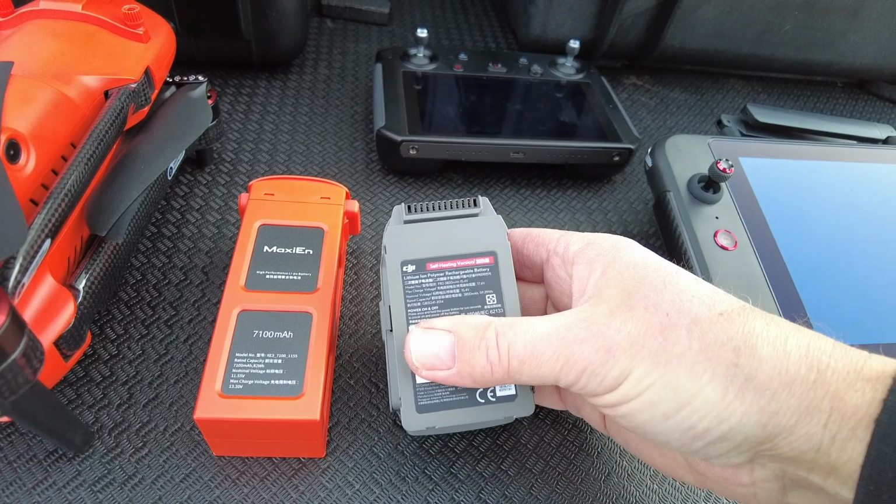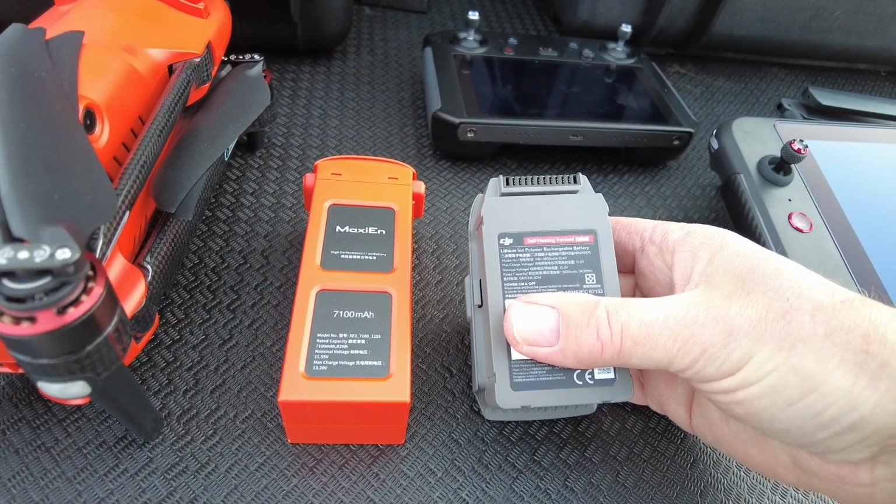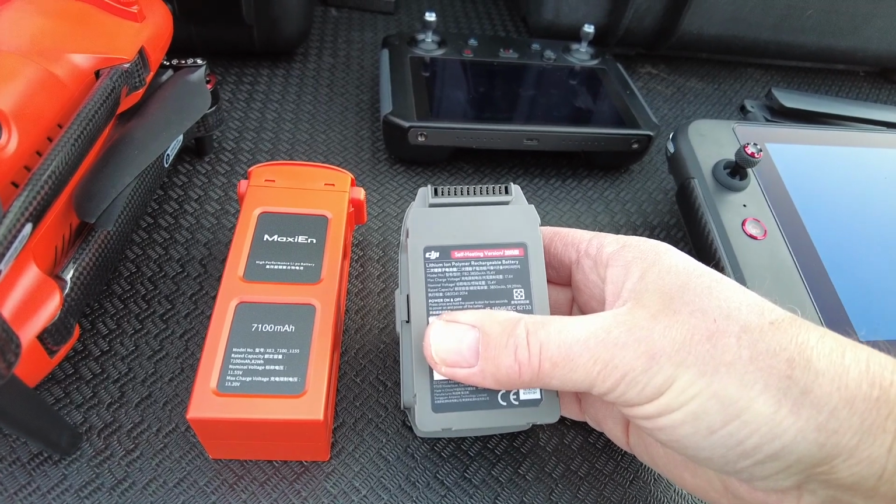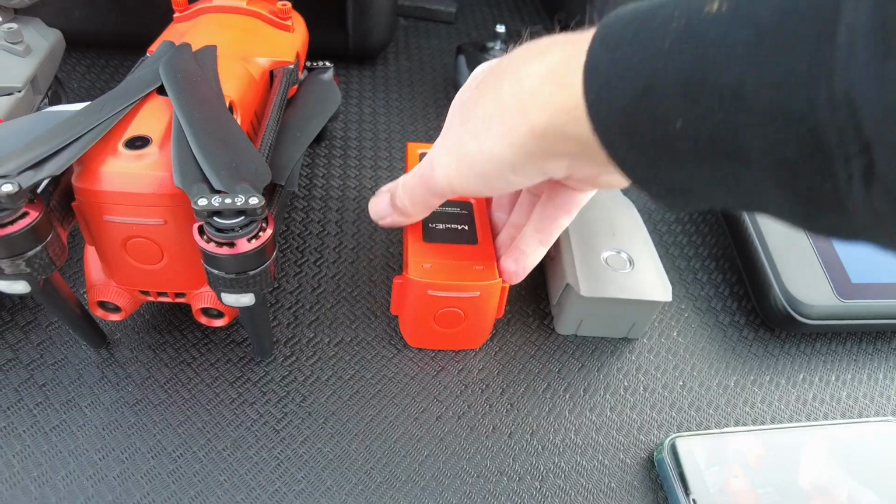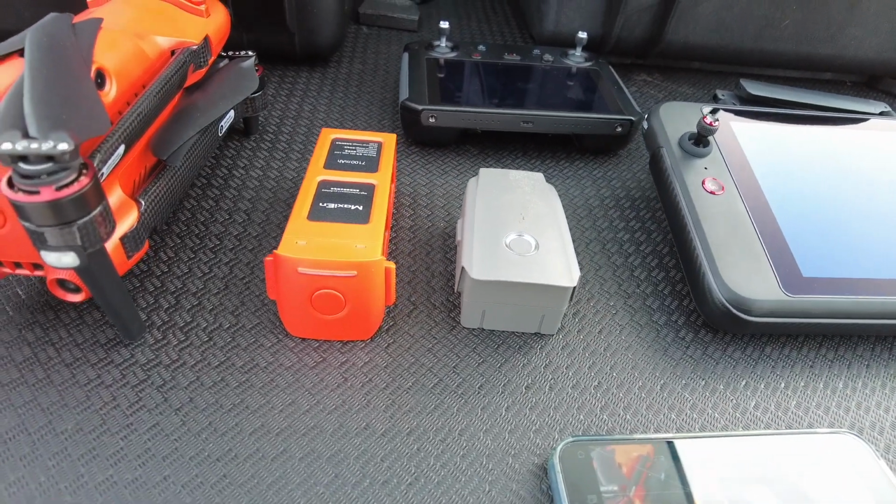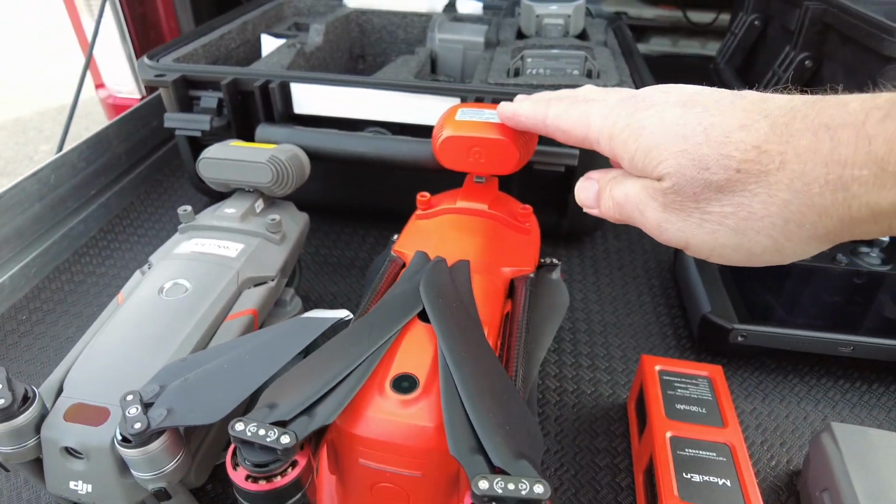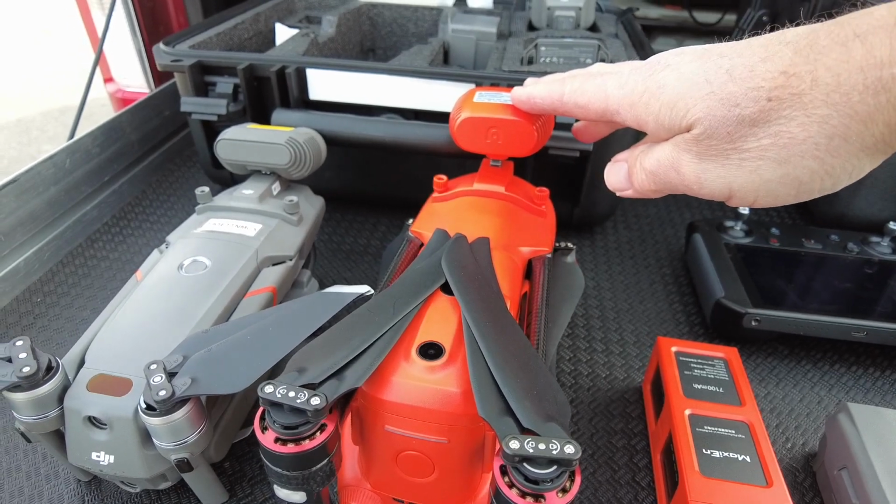So the capacity of the Autel battery on the left is 7100 milliamp hours, and the DJI battery is 3850. And that translates to longer flight times. And if you're using any of these accessories like the searchlights, of course, you're going to get longer usage of those.